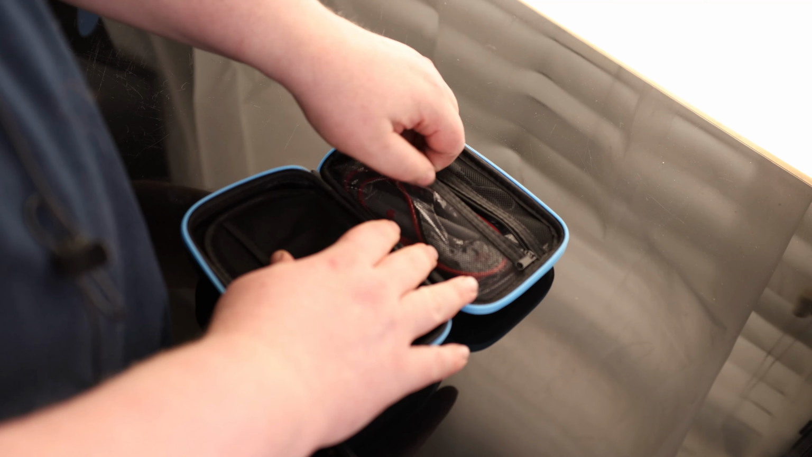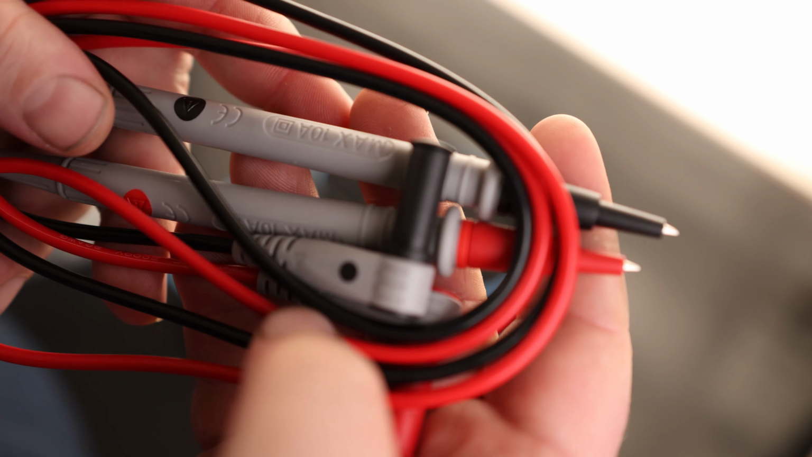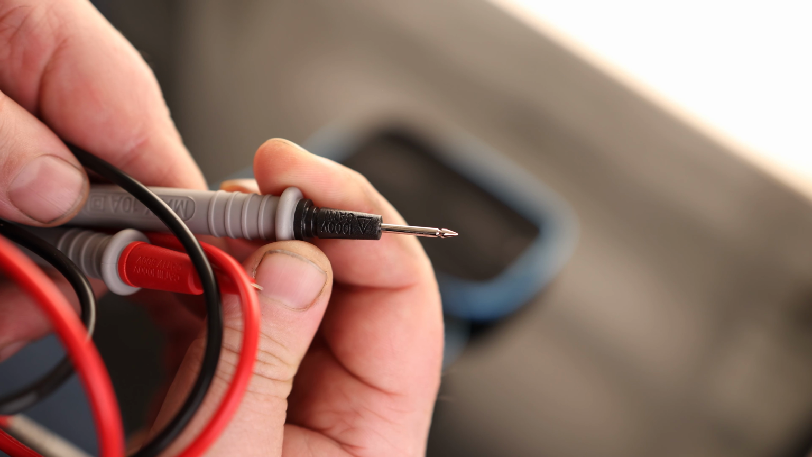Got a large pouch in the back. And there we've got our charging cable. That is USB-A to USB-C. And we've got our multimeter probes. You can see that that is a 10 amp probe. It does say that that is Cat 3 1000 volts, as well as on the probe itself.